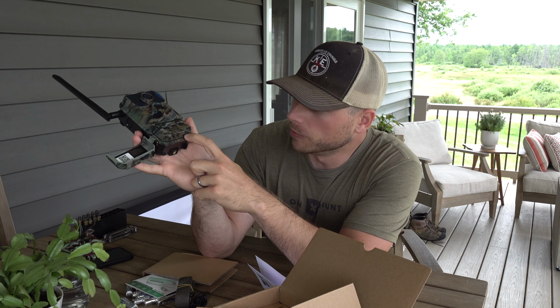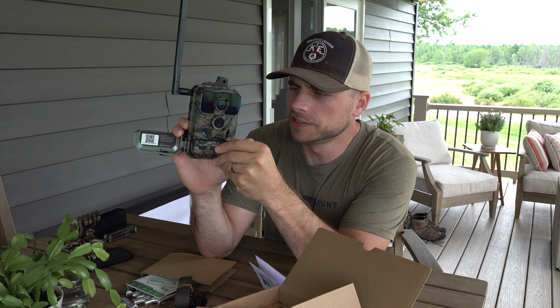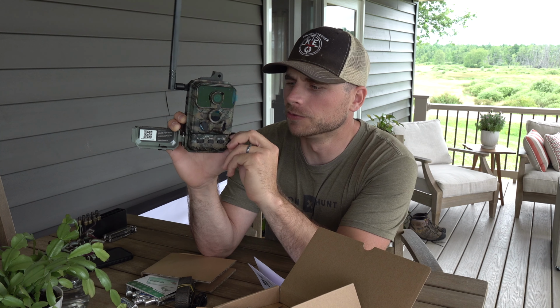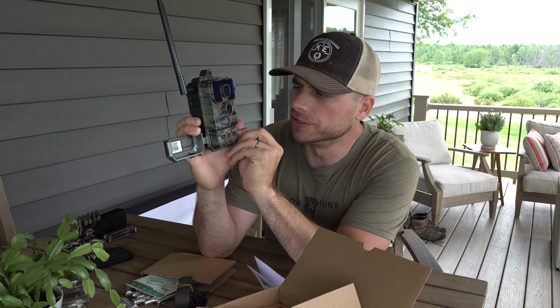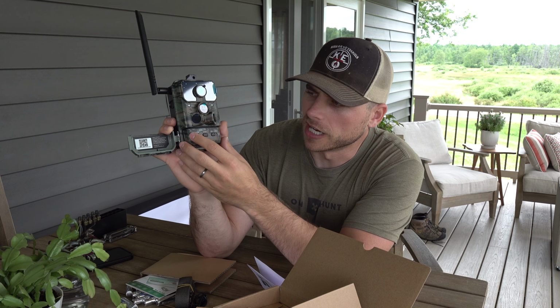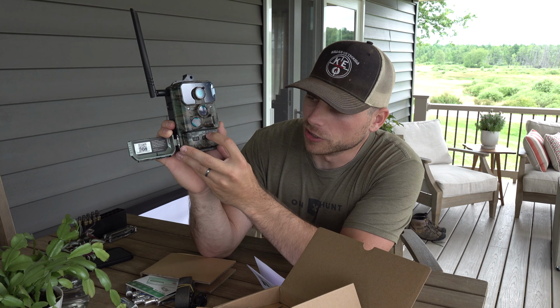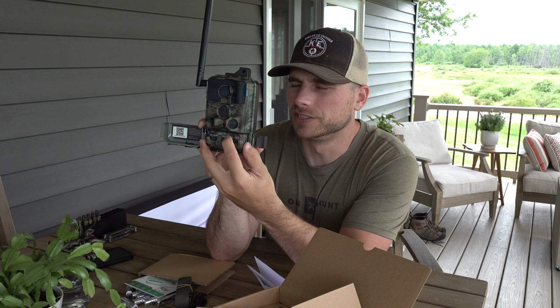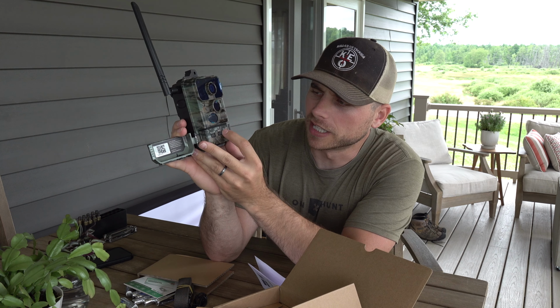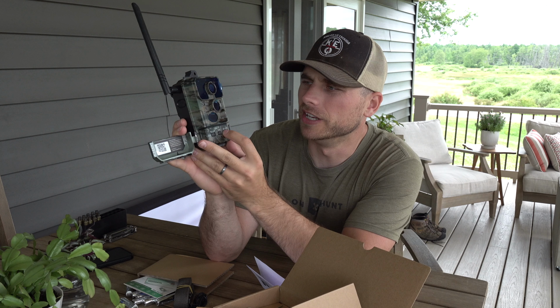So when you open up the camera, you've got your charging port right here in the bottom, your USB charging port. You've got a mini SD slot right here, and your camera already comes with an SD card. It comes with a 32 gigabyte SD card that's already in there. You have your on-off switch. It shows how much cell power you have. It has a reset button, and then you have a camera or video mode right here as well.